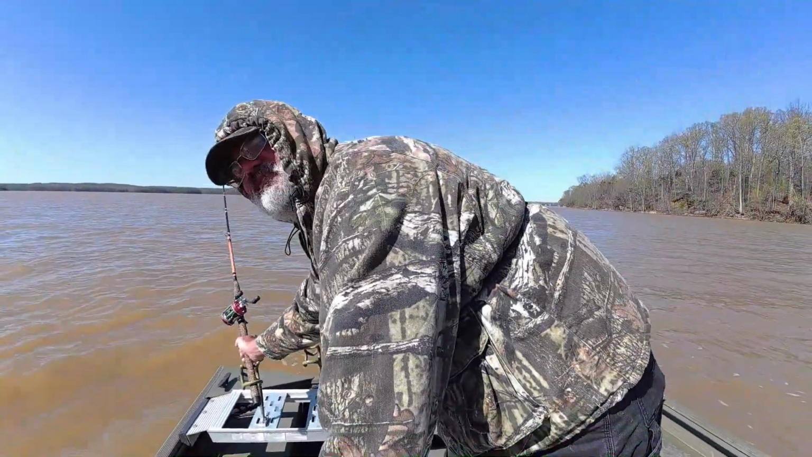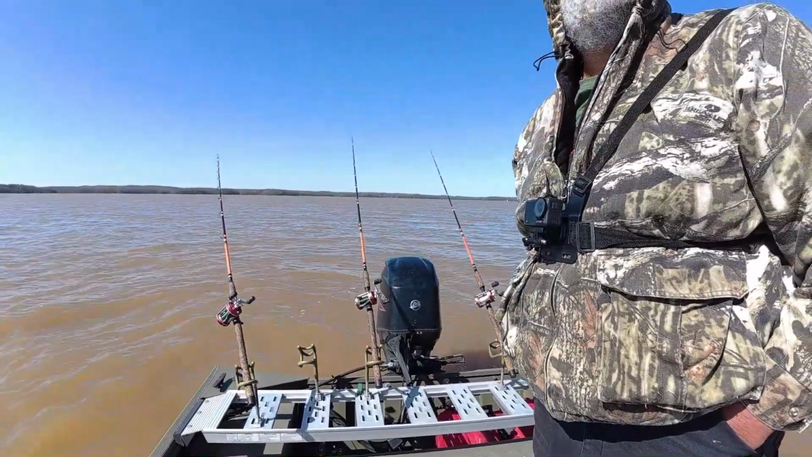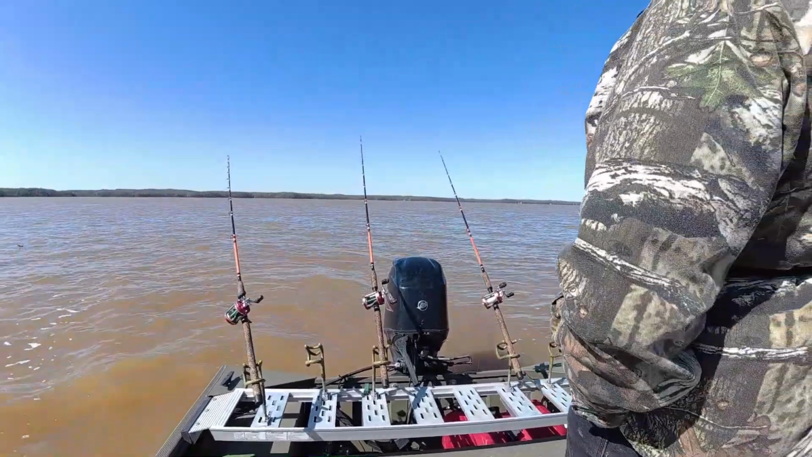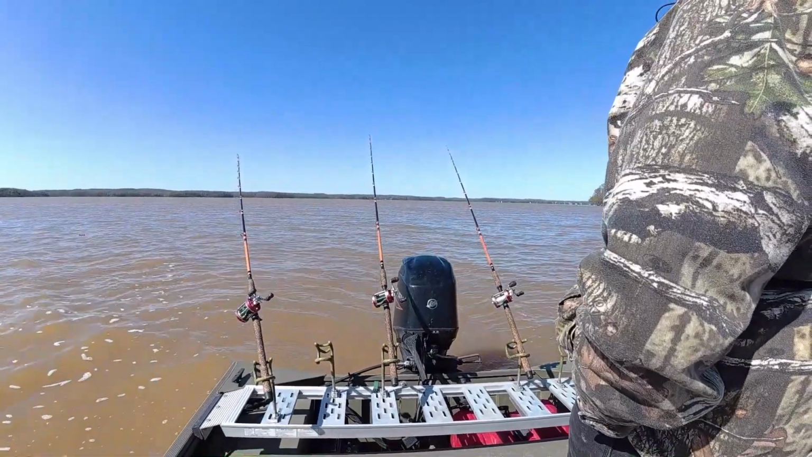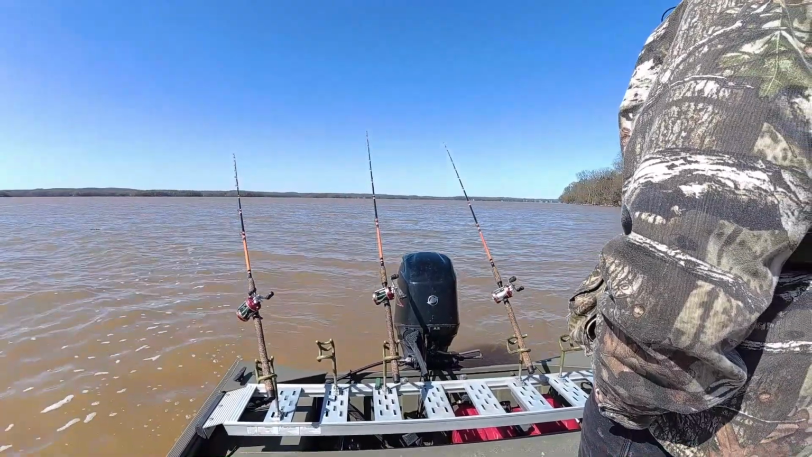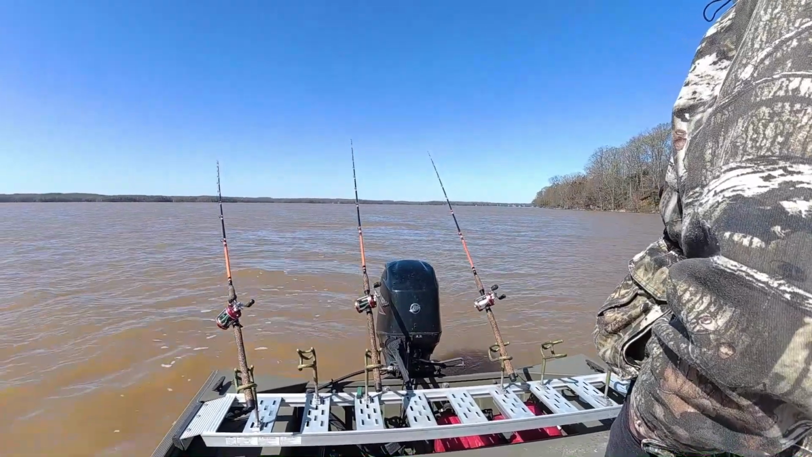Like I said, I've got to watch upstream and do all the things that involve fishing rising water, especially in the rivers. But this lake's just like a river now. By the looks of things down there, I'd say they're dumping 200,000 cubic feet. I didn't look. It's kind of bad down here in Kentucky.